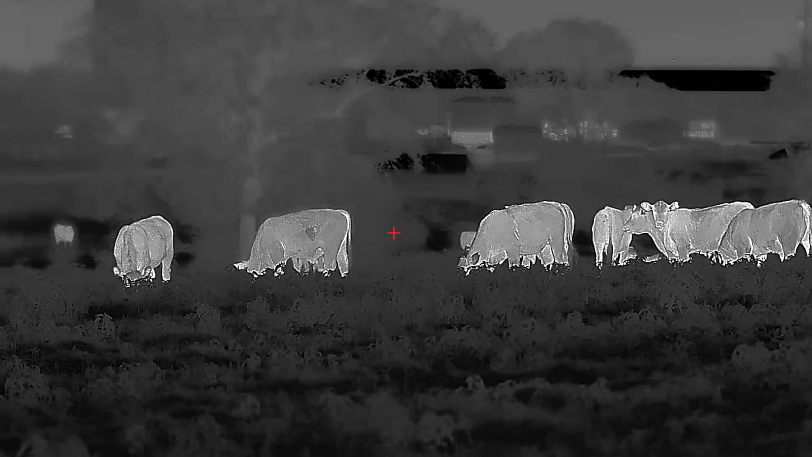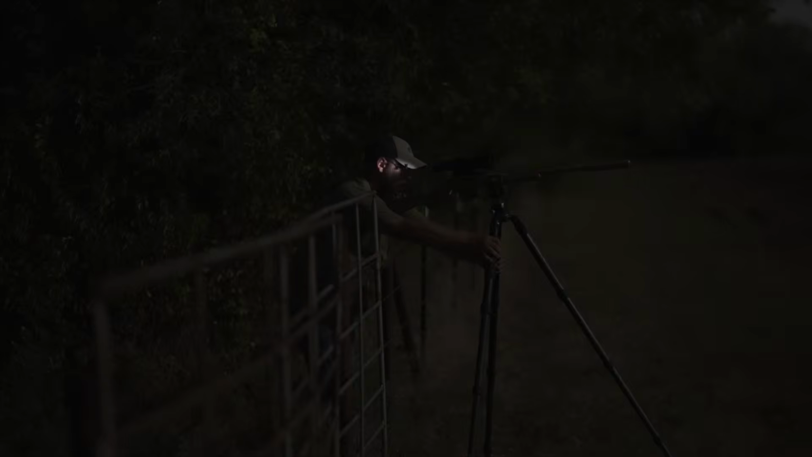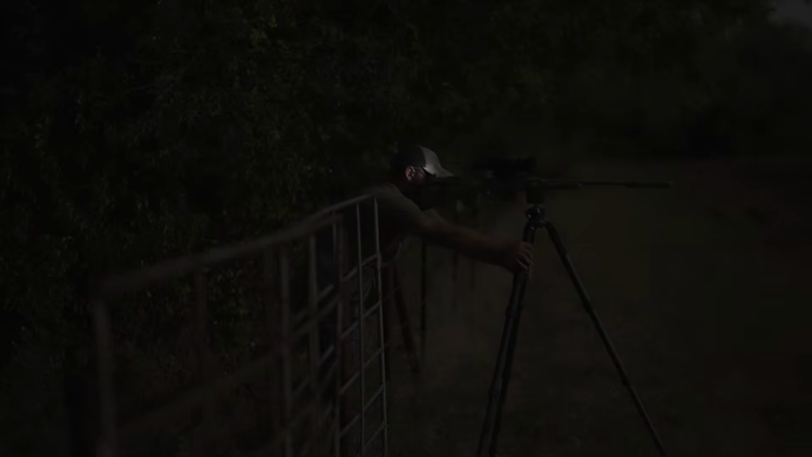Up till now, thermal weapon sights have only been available in two primary resolutions, 384 and 640, which are still killer units that'll hammer for any night hunter out there. But I could tell right from the start, this thing is truly in a whole new class of its own.